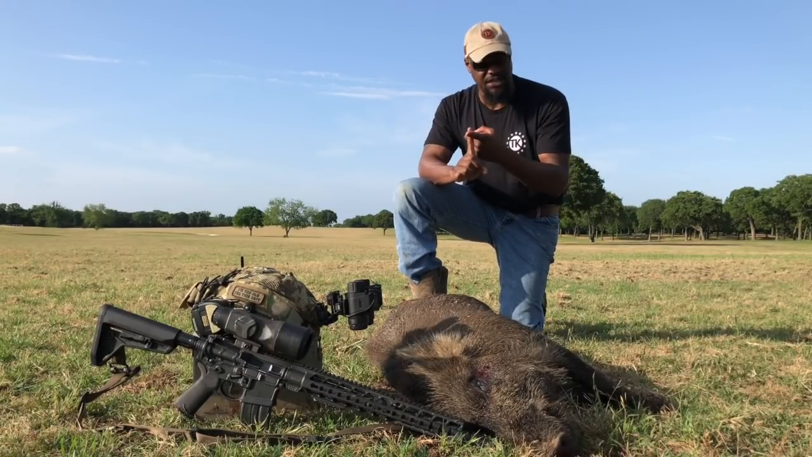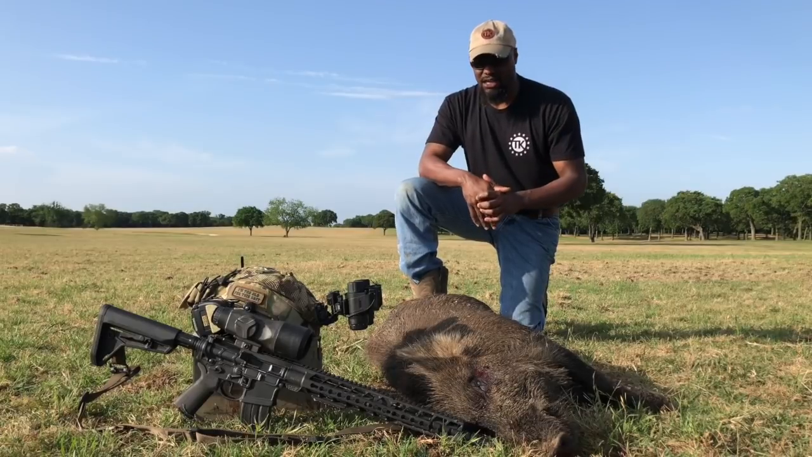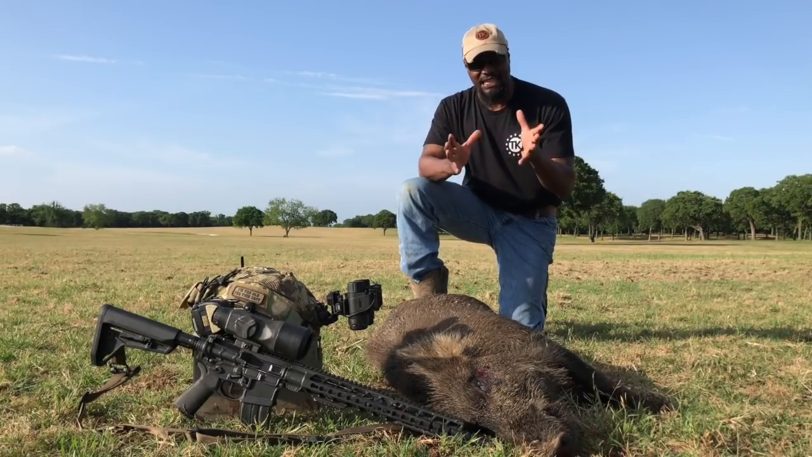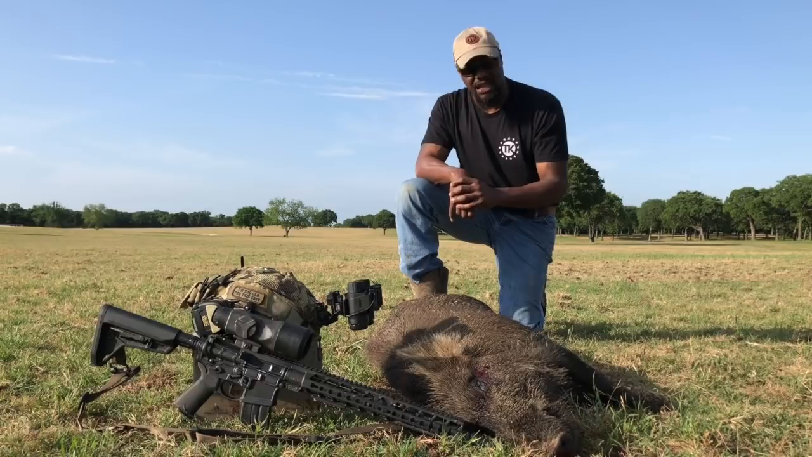I haven't been seeing these pigs during the daytime. I haven't seen them in the evening, and I haven't seen them at night, really. And so I said, you know what, let me try really early in the morning. And this is the second time I busted a boar out here right around that time. So they're moving really late, and they'll disappear as soon as that sun comes up.